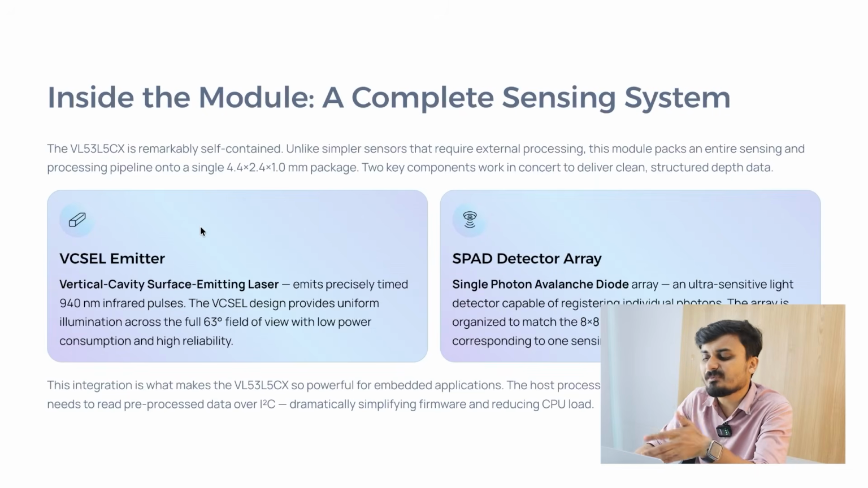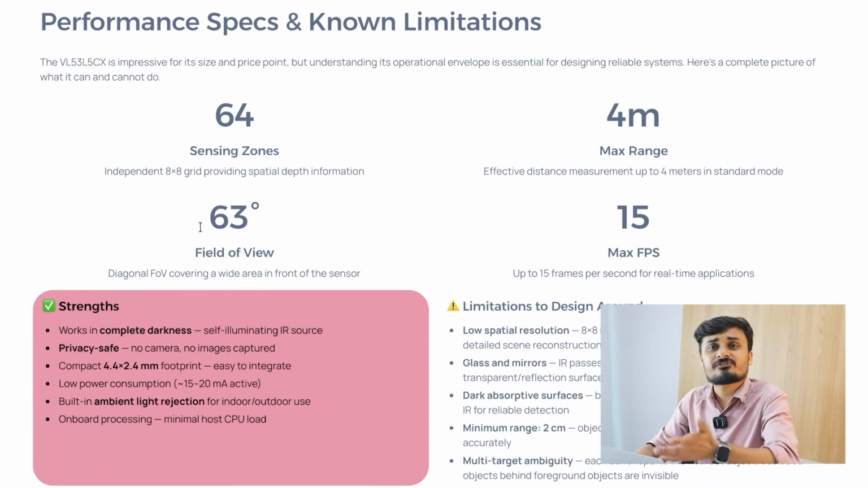All this algorithm makes the distance calculation very accurate. That's why this module is also very accurate if you compare with other traditional ToF sensors. This SPAD detector array is the main reason that we get that 8x8 zone, and also a very accurate distance measurement. That was about how it works.